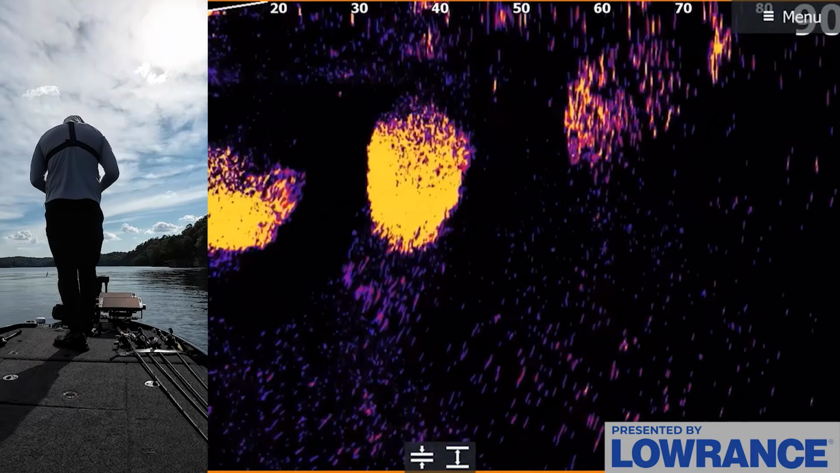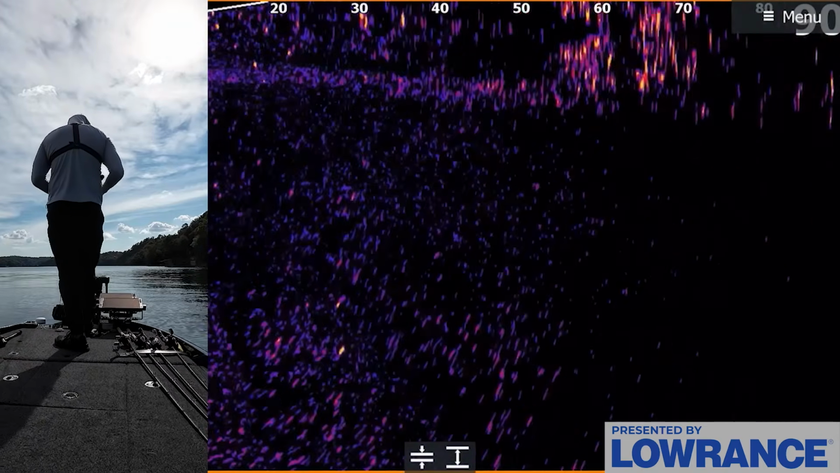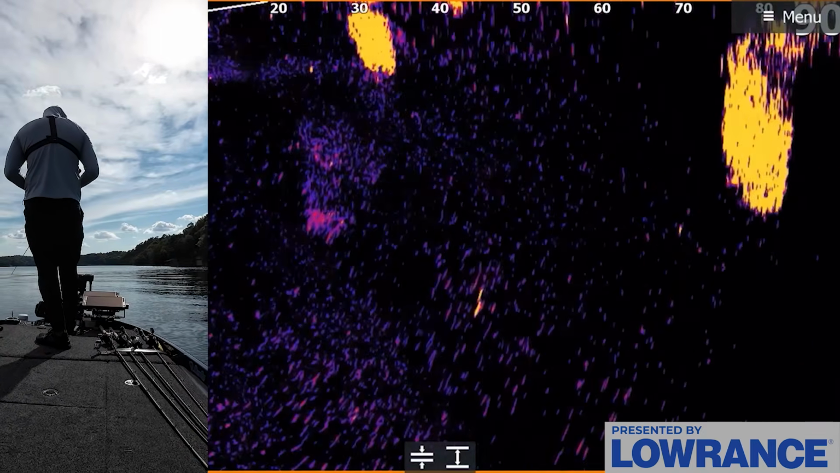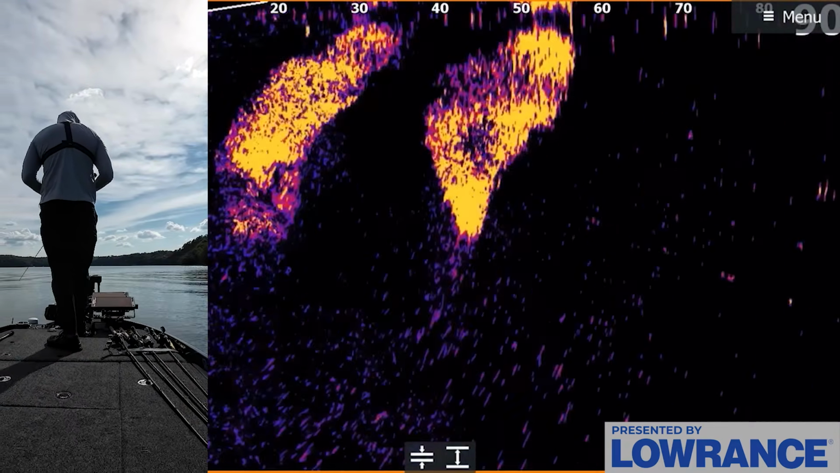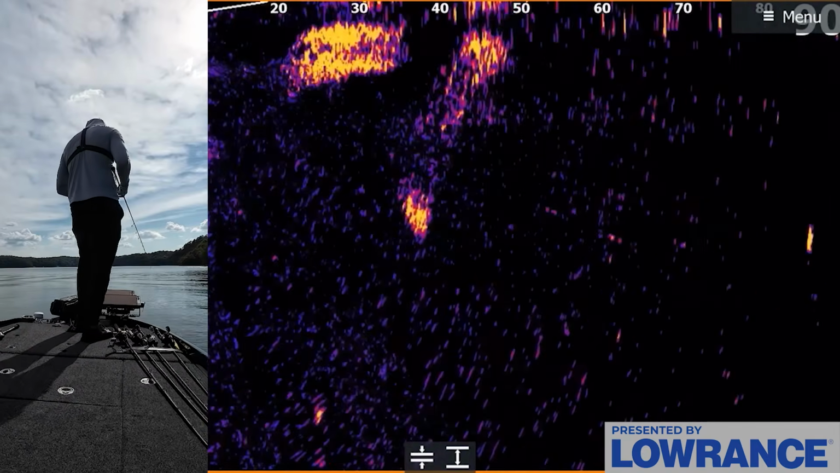This is probably the go-to method, to be honest, if you wanted to go catch a bunch of fish today, is get on these isolated bait balls and just find a little zone that has fish on them. I don't like fishing this way. I much prefer catching them off of the isolated pieces of cover and stuff I was showing you earlier, to be honest, but this is probably the better way to be catching them.